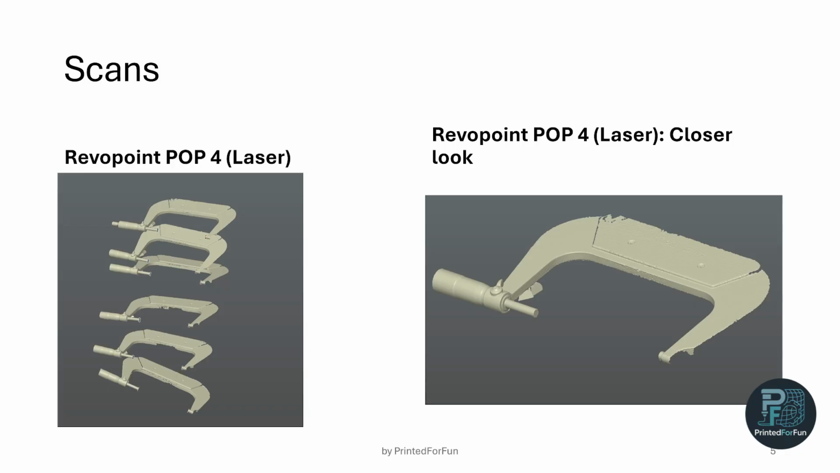Now for the scan results. On the left, you see all 6 repetitions with the POP4, and on the right, we have a closer look at one of them. Especially around the anvil and spindle, you can see it's quite smooth because those are the areas where I applied the scan spray.